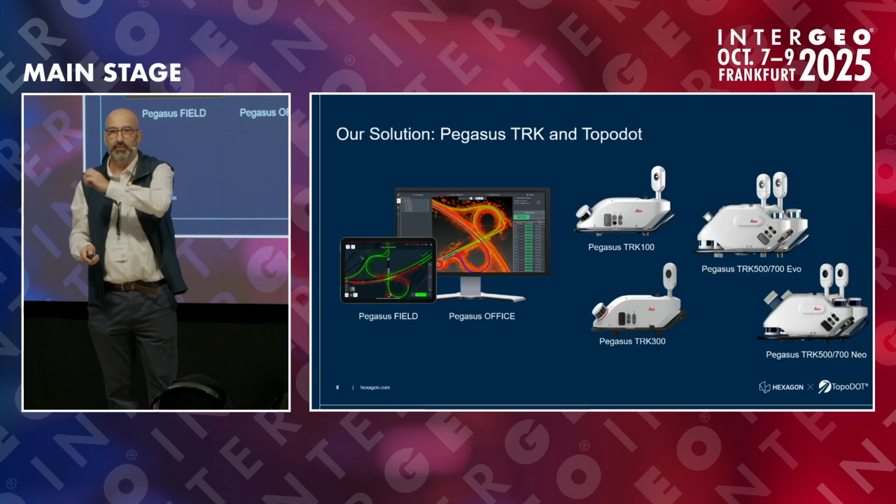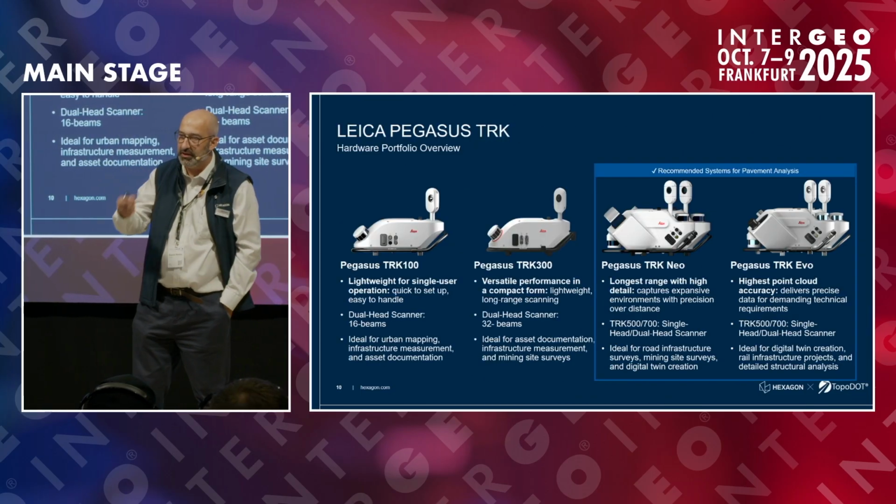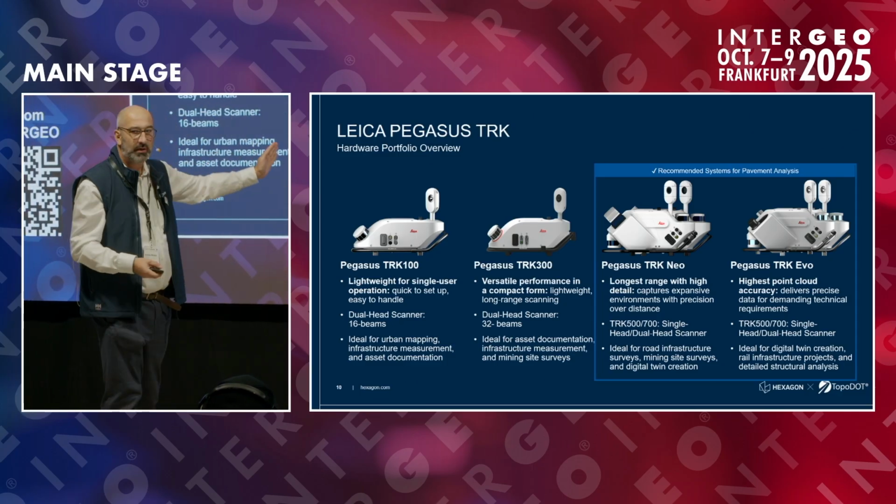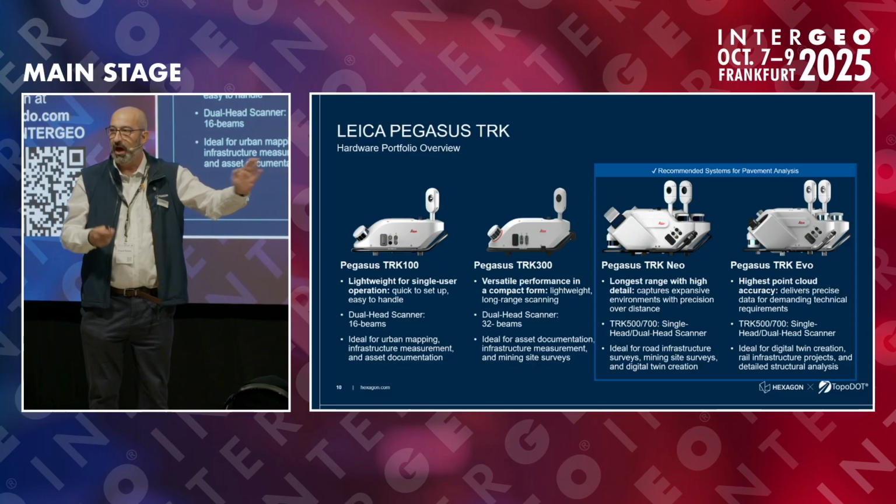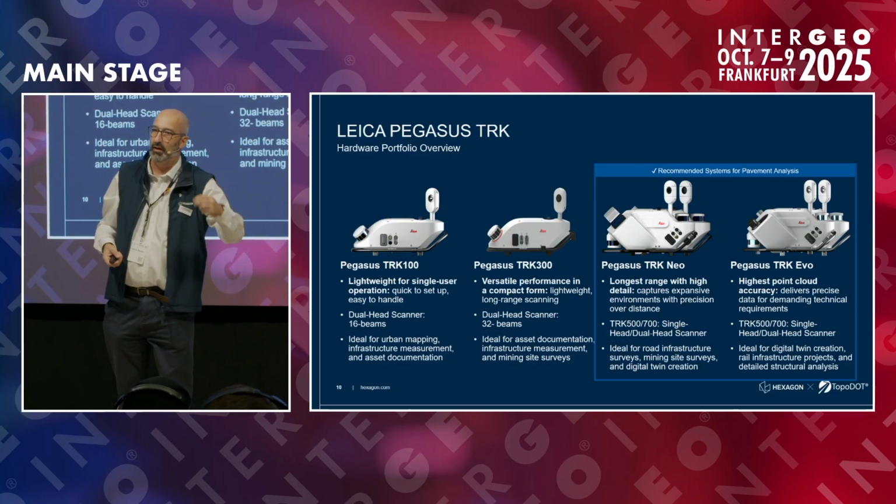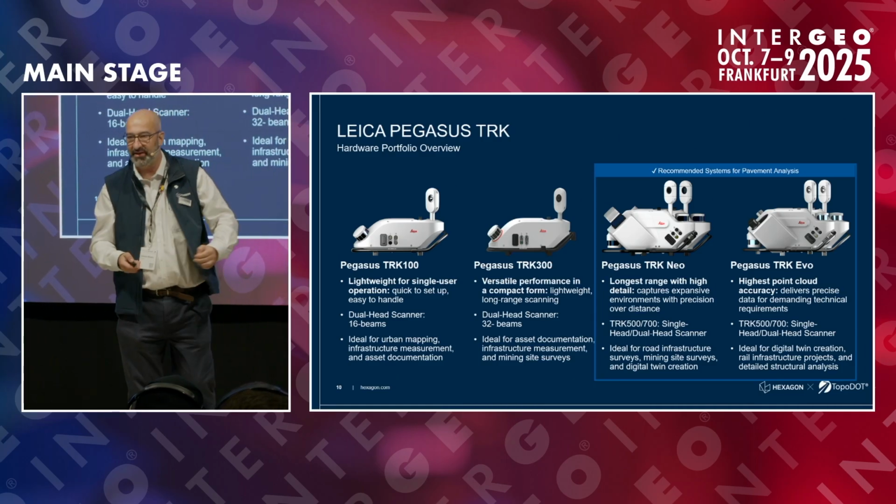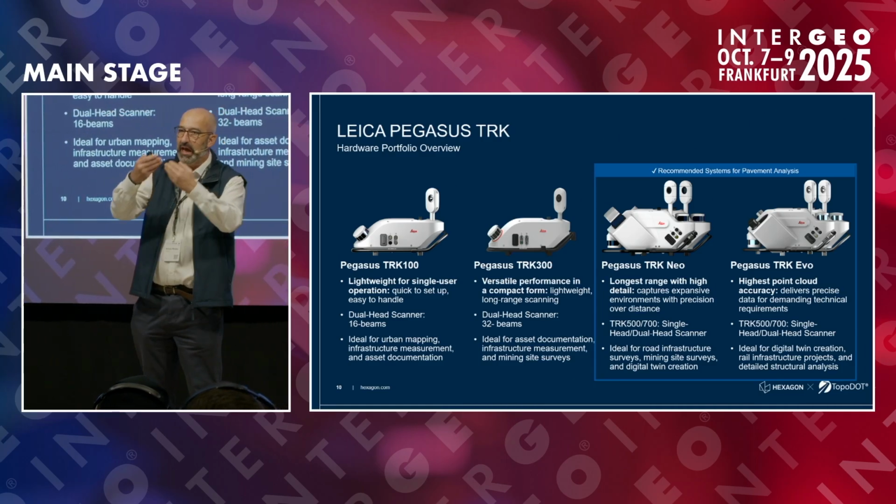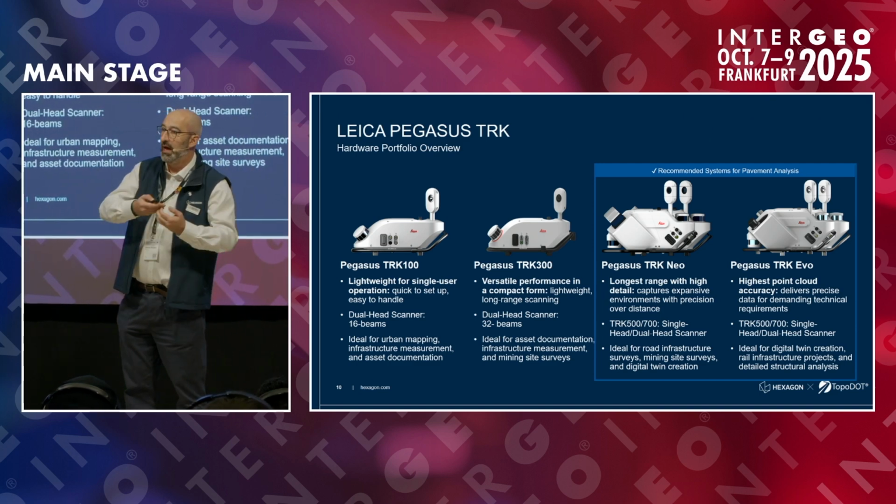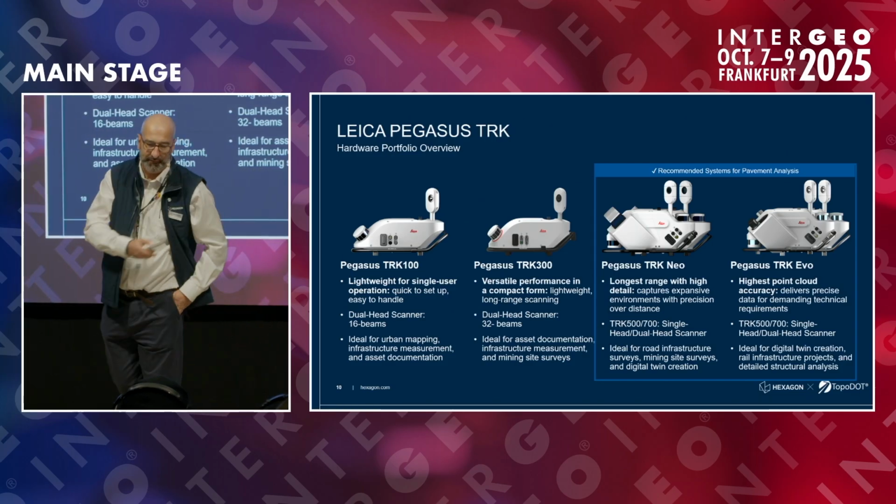I will not talk about all of this today, but I will say that the systems that we recommend for mobile mapping are the Neo and Evo generation. High-end solutions that can reach the millimeter level of detail in the point cloud. For that, we've got a comprehensive workflow able to capture, process, and adjust the data that will allow TopoDOT to do this amazing analysis that you will see after.